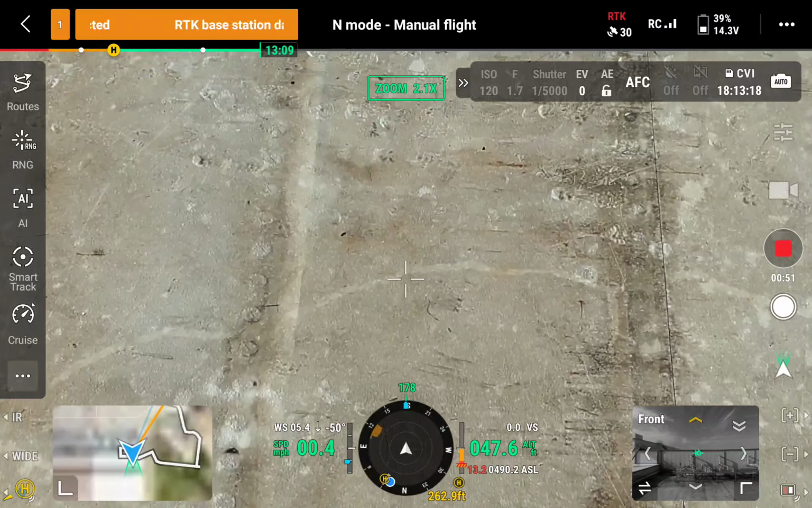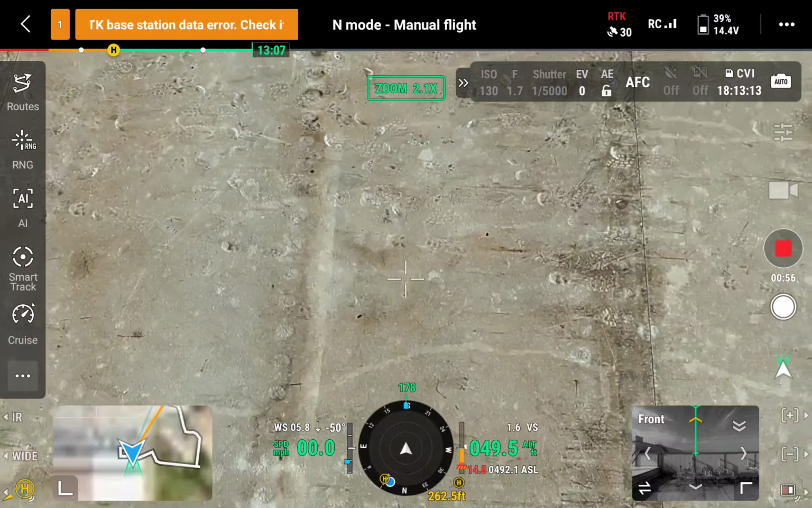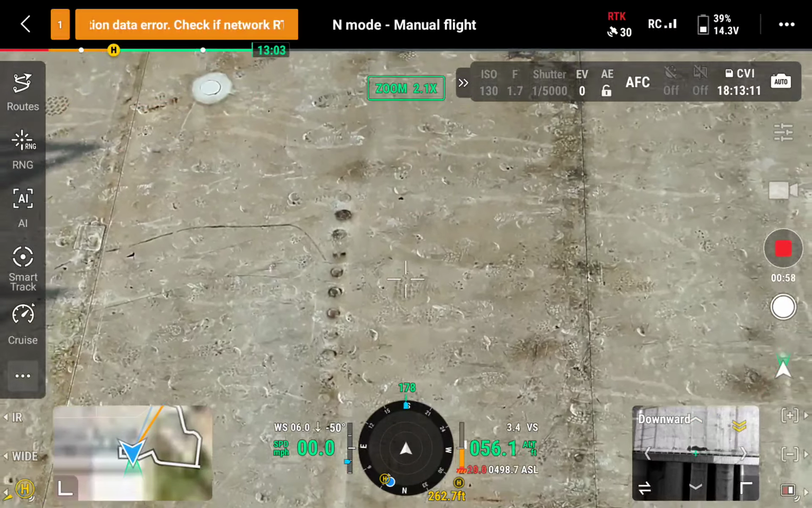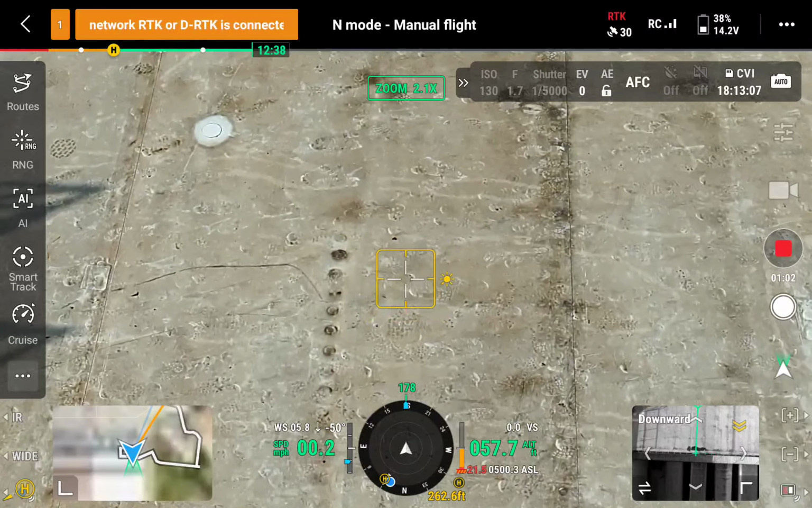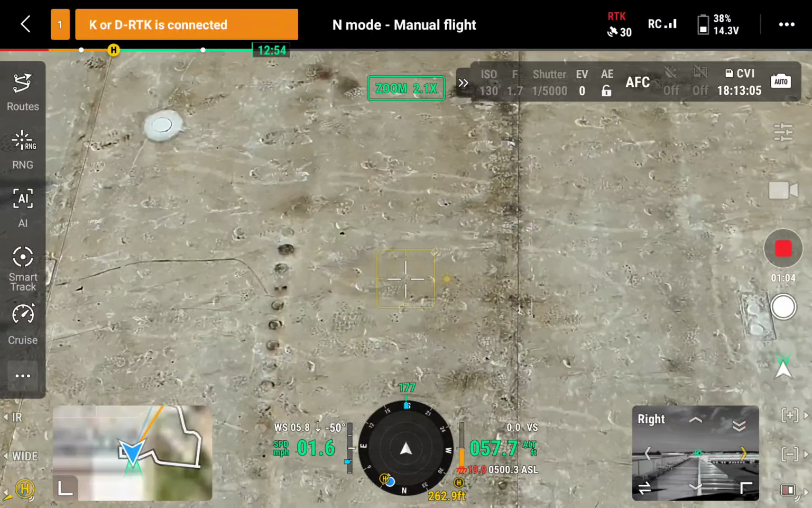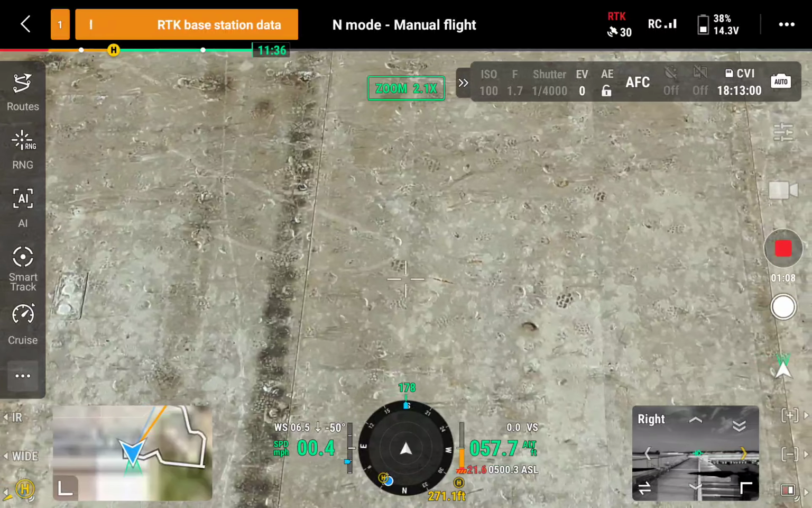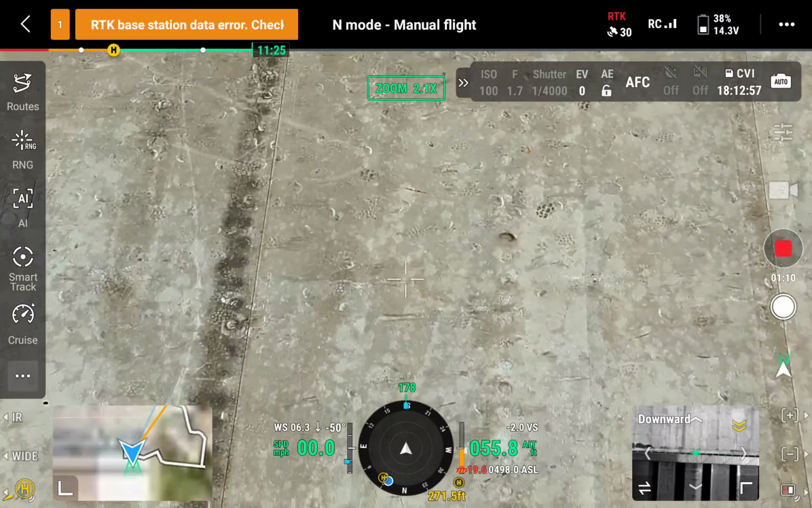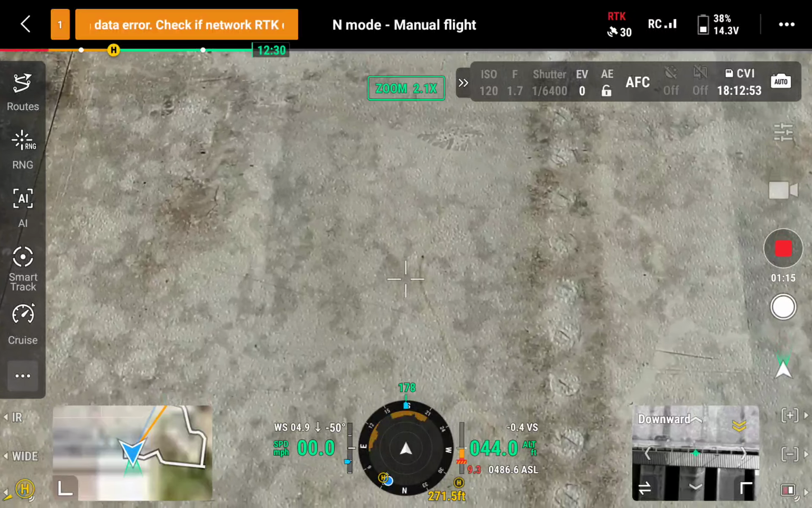Oh, you're hidden in the corner, so get up where you can get it high. Yep. I can't see it. You're in this corner over here. Yep. There you go. Now you're up. Now come over that way and drop back down. Get out of that corner. If you're like me, you're dyslexic, I'll slam it into the wall. Now I do have propeller guards too, so I typically won't put them on.